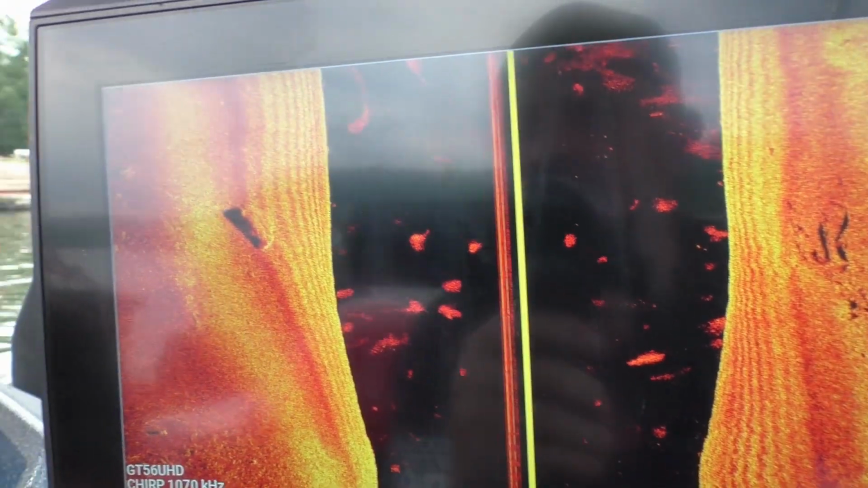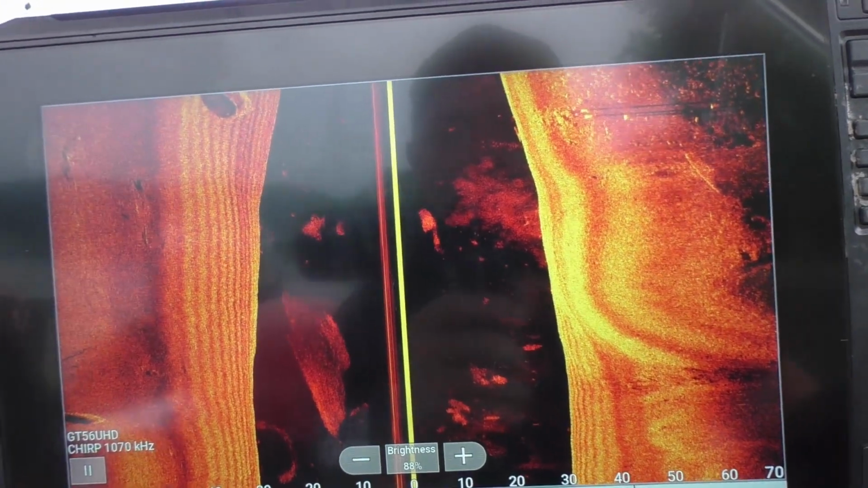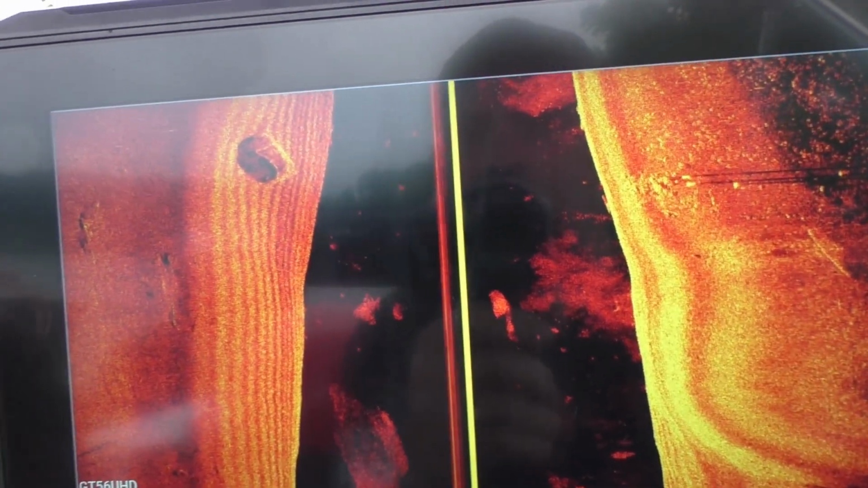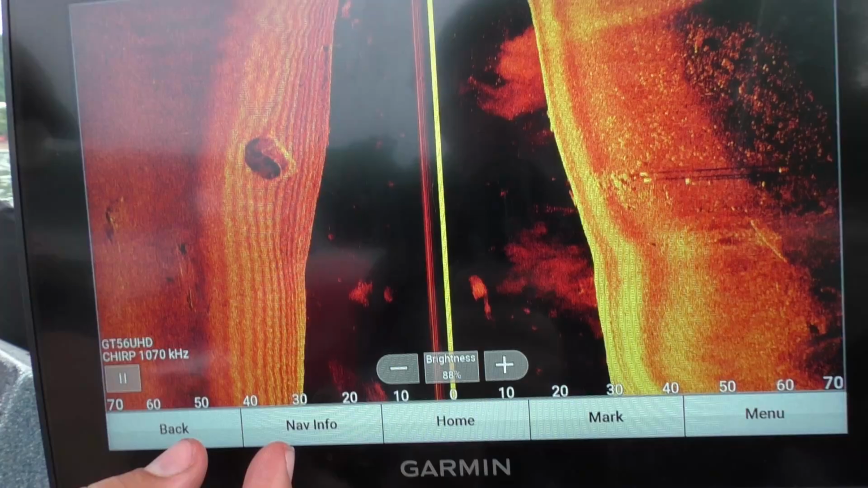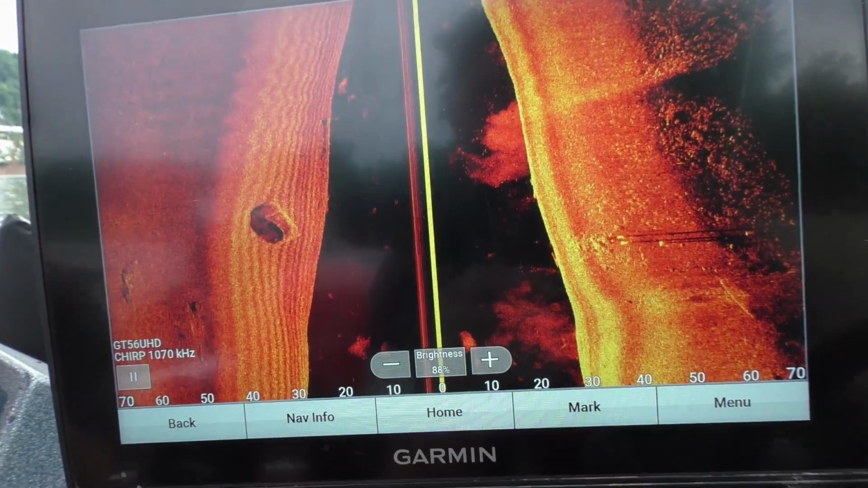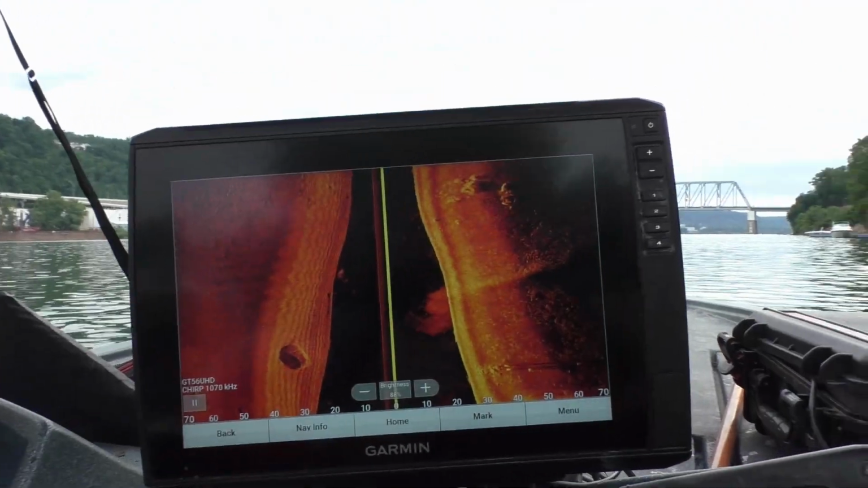Let's go over it one more time the other way, see if we can get a little closer on the down imaging. There it is on the left side. That definitely makes me think it is some kind of SUV. It doesn't look like it has a trunk. But that's only 10 feet. It's a small vehicle, whatever it is. Maybe a small car? Small car, a little hatchback or something. A little Civic, something like that. It'd be an easy dive.